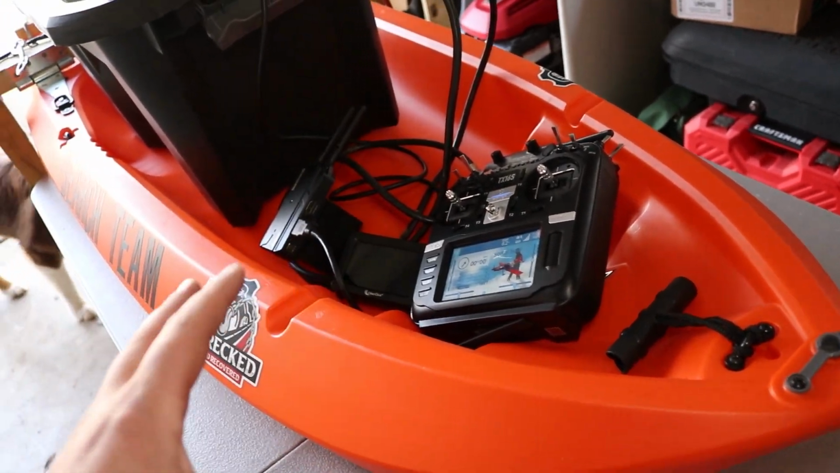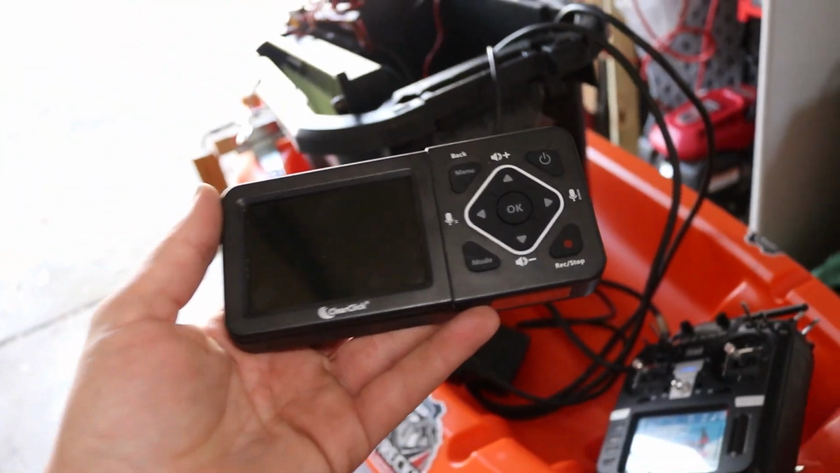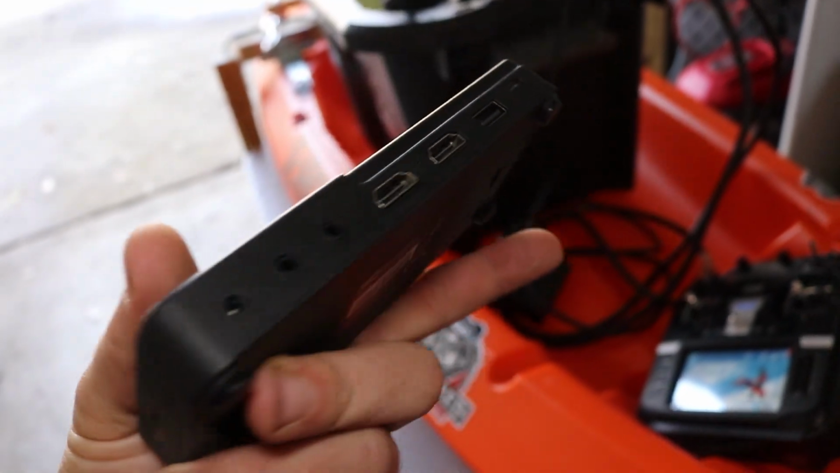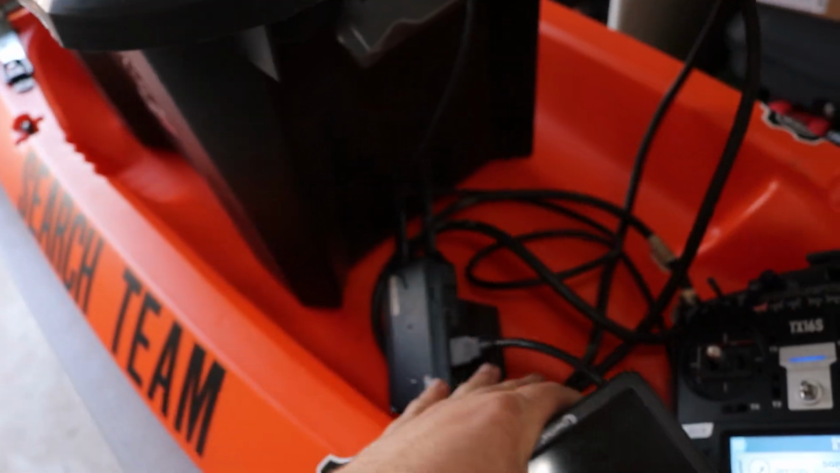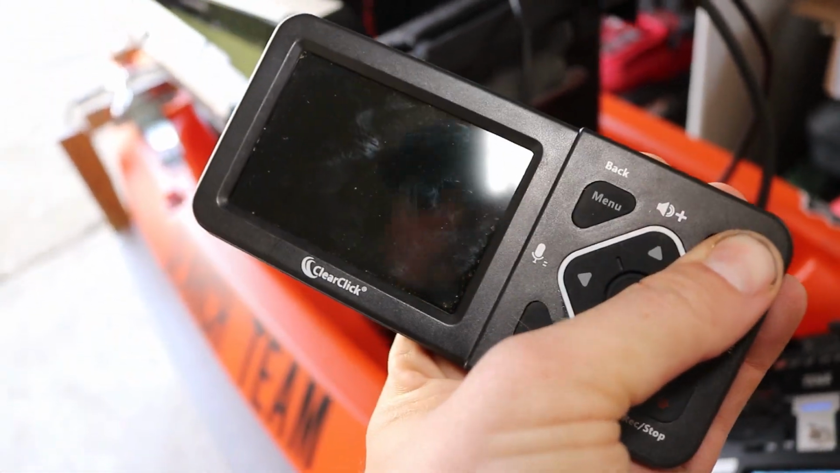I still have things I'm working on, like the battery switch, and I do have this cool device which I use to record my sonar, the Clear Click. Now this thing is really nifty. It actually has an HDMI in and out, so that can go between the transmitter, and I can record that on an SD card in there as well. And this is a great product.